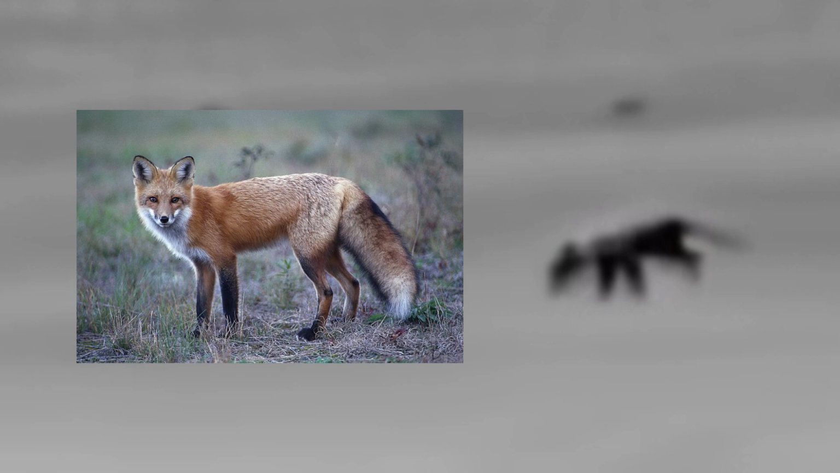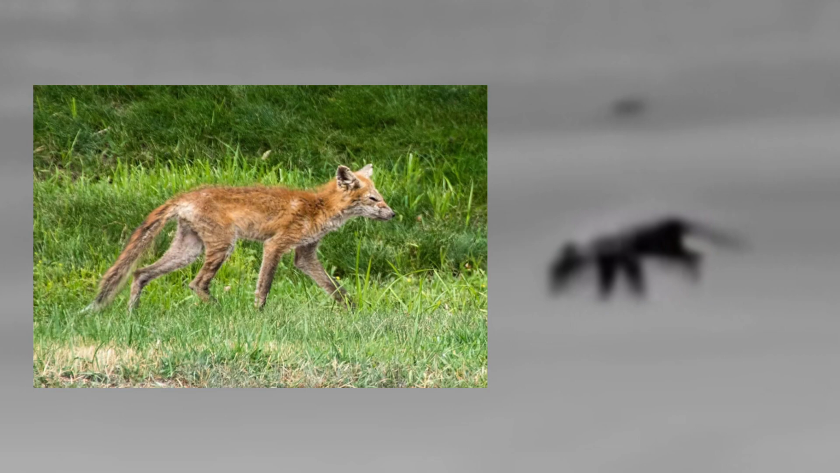Now, foxes also have a very long tail, but theirs is very bushy and it has a lot of fur on it. But another thing to consider is that foxes with mange usually lose all the fur on their tail, and it'll end up looking a lot skinnier and more stiff, more like a thylacine's. So yeah, that's just another thing to point out. That could very well be what we're seeing here.